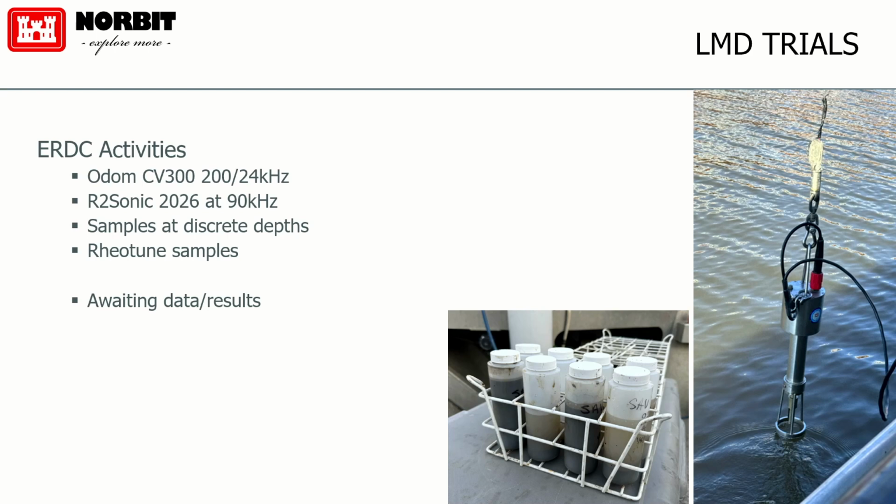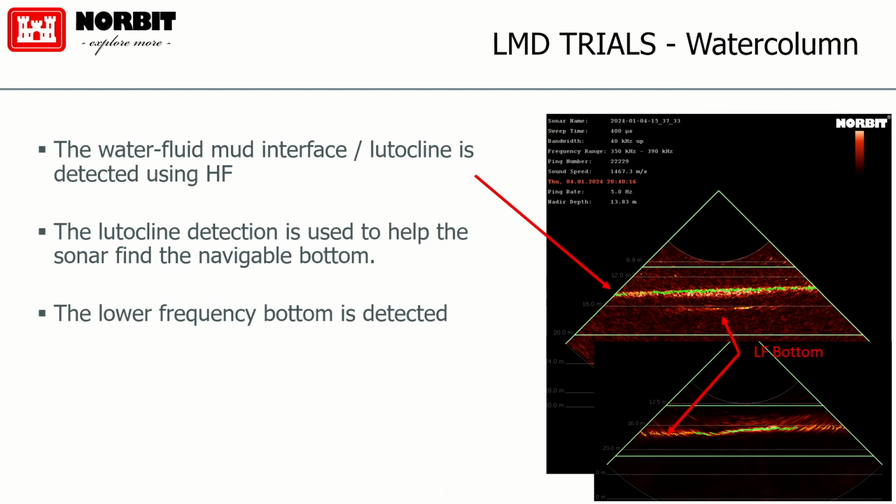There's a lot of processing, a lot to do, so we'll probably get that, I'm guessing, maybe sometime next week or so. But in the meantime, when we went out with the multibeam, we mapped all of those areas, and we were easily picking up that lutocline. Well, that's obvious. That's the first one we're going to get. But we're also getting that second penetration, that low frequency bottom. And that's great. So the layered media detection firmware package that Pavel had written gives the ability to map both of those layers at the same ping. So it's a dual frequency real-time bathymetry.